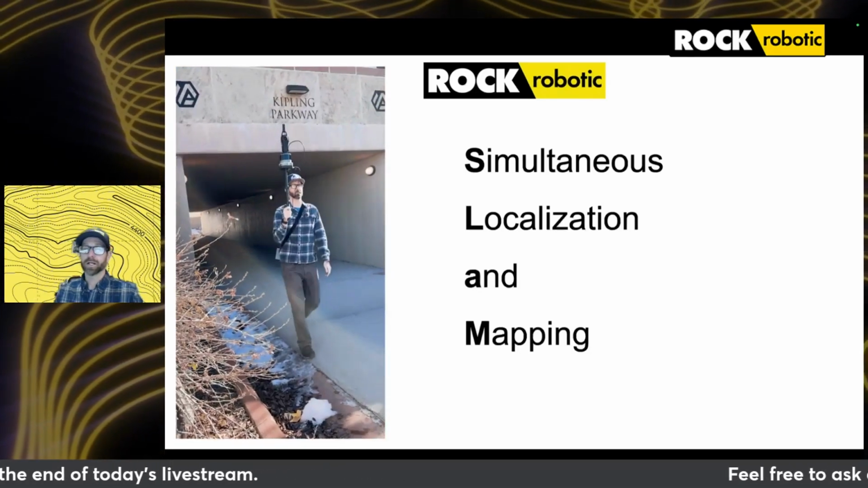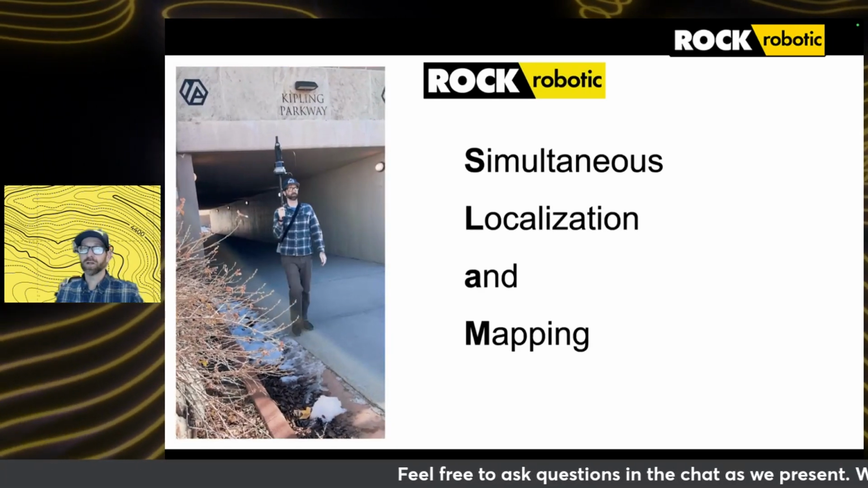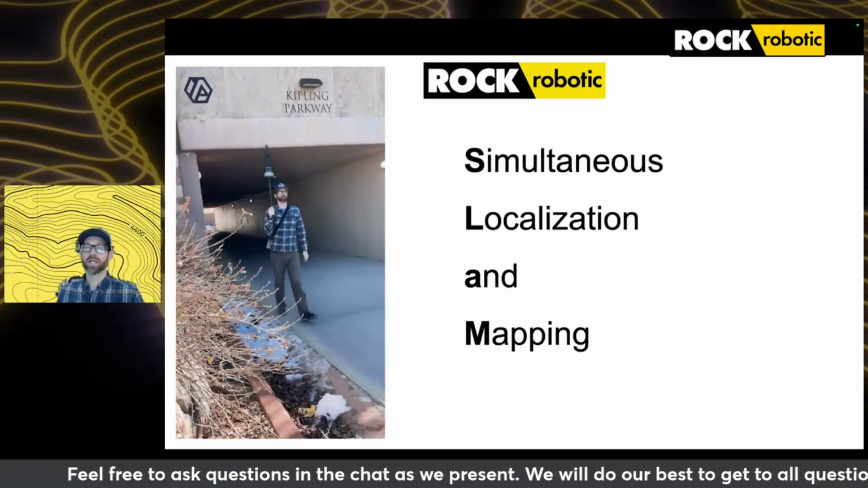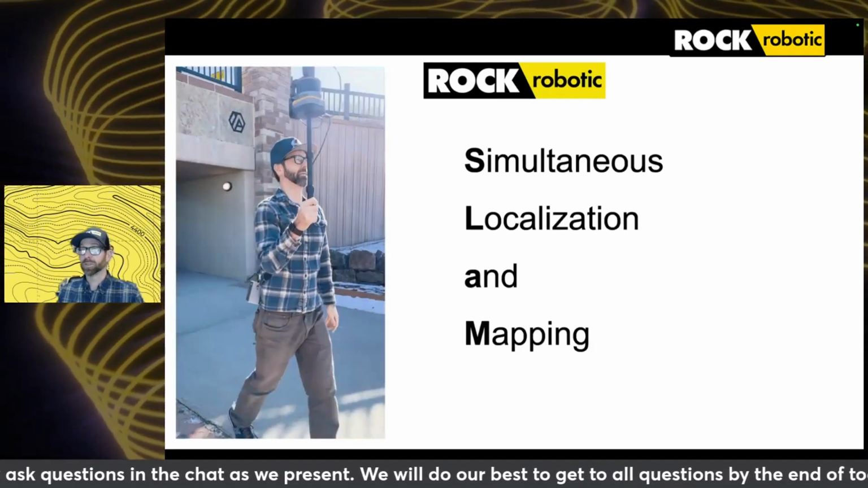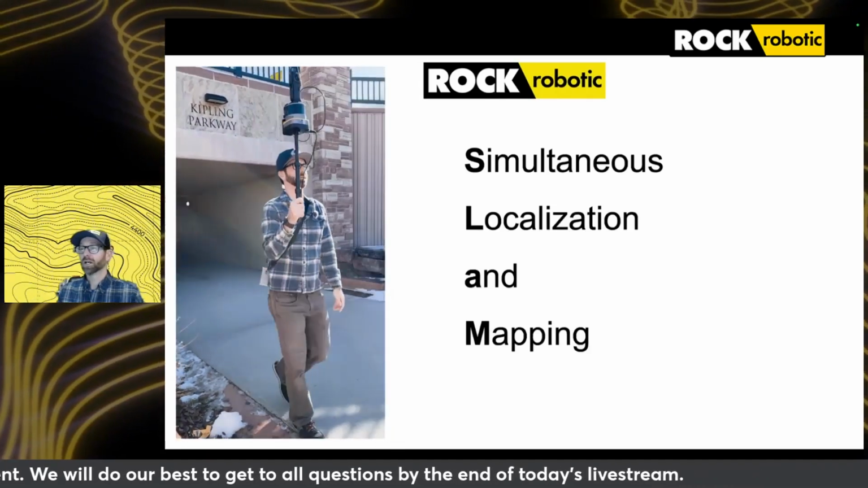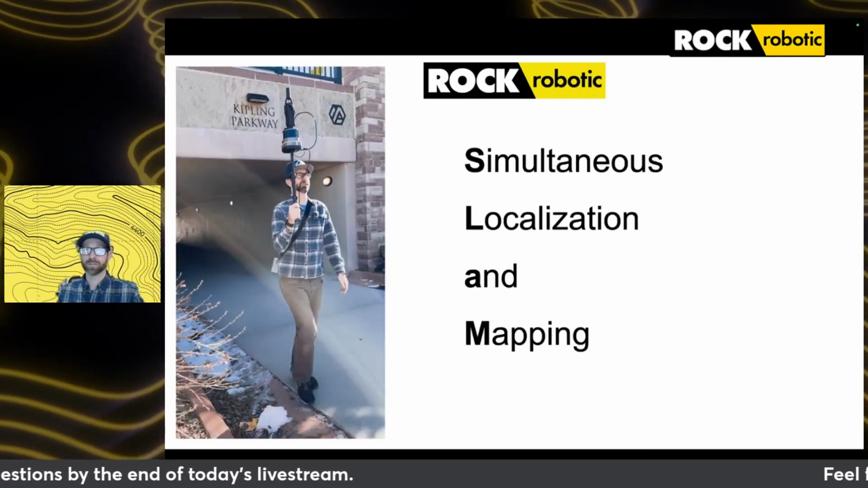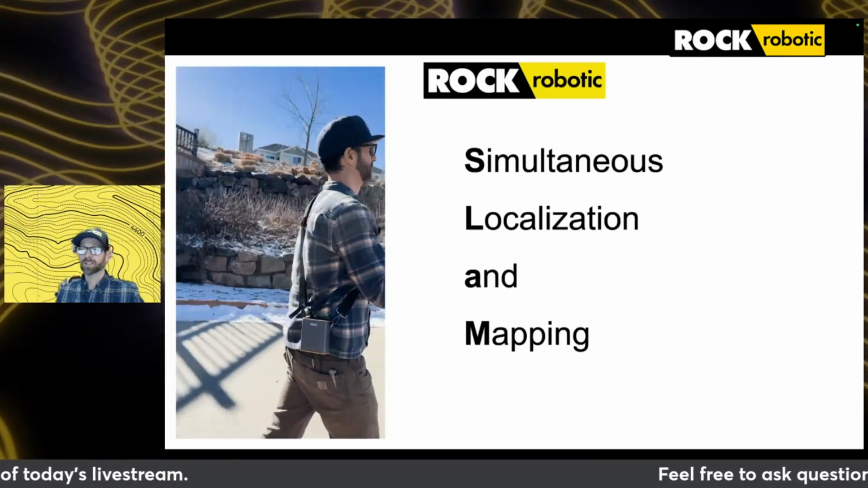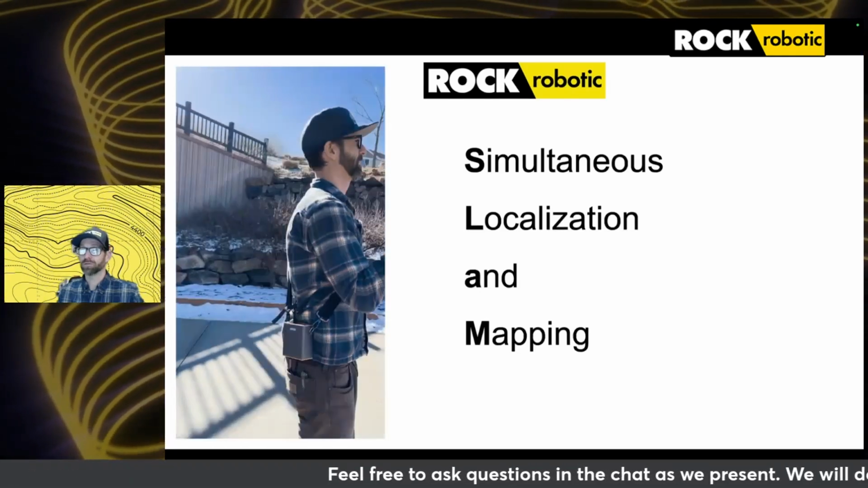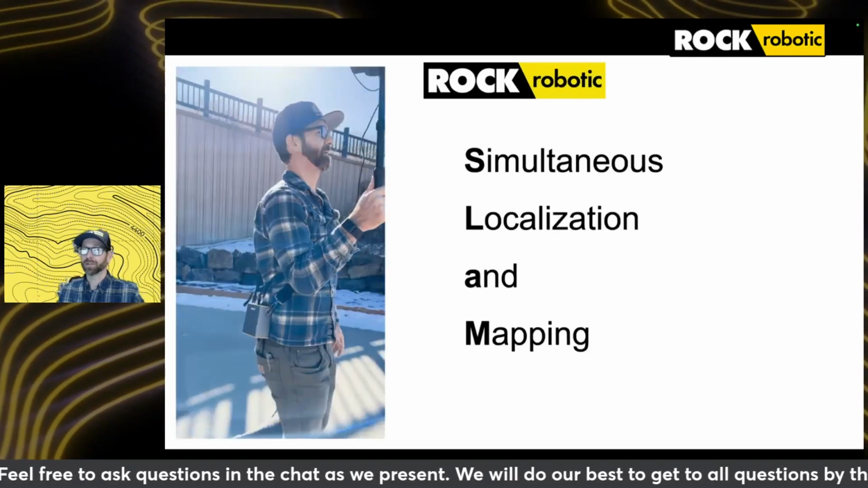So with that, we're going to compare SLAM to traditional survey methods. In a conventional survey workflow, you might use a total station, which would require multiple setup points, take a crew of multiple people to operate, and be time intensive. Not to mention total stations, the equipment itself is expensive and requires careful placement to ensure accuracy. With a ROC SLAM system, specifically using our R3 Pro V2 or R3 V2, you can accomplish the same data collection with a single operator.